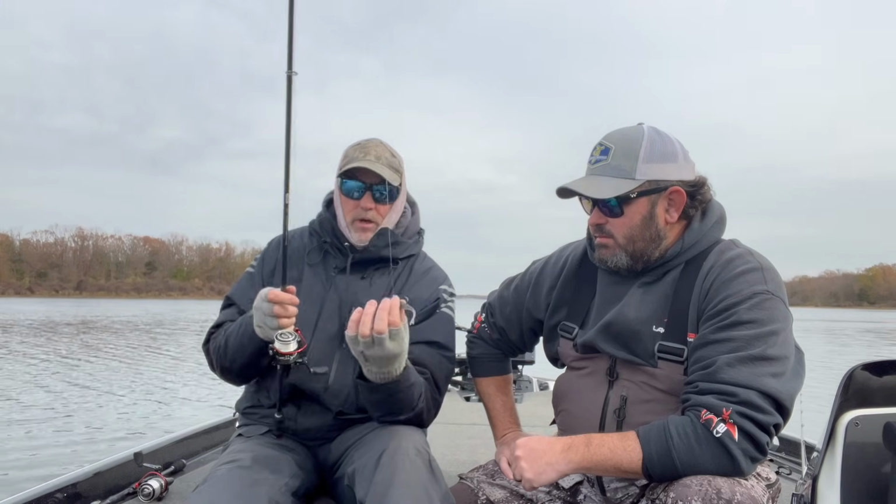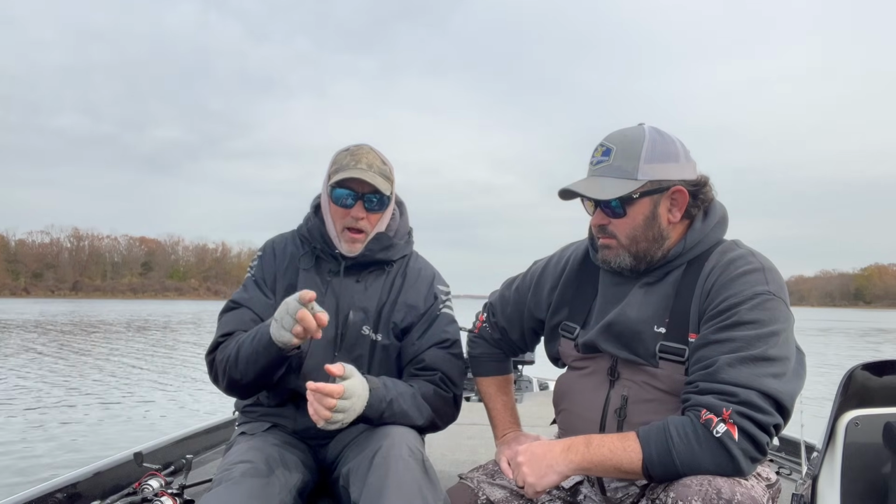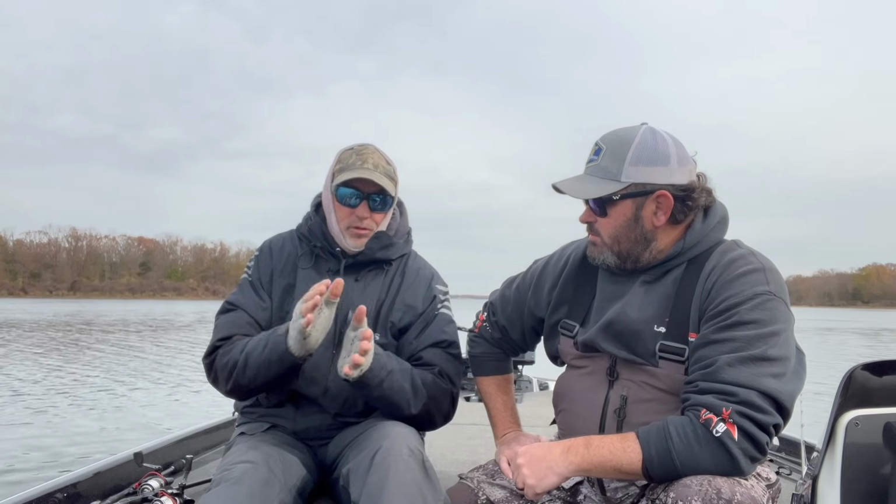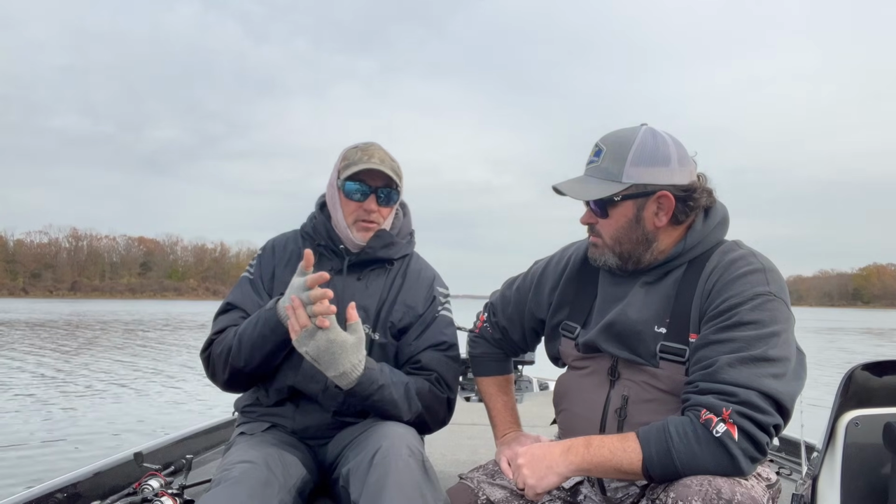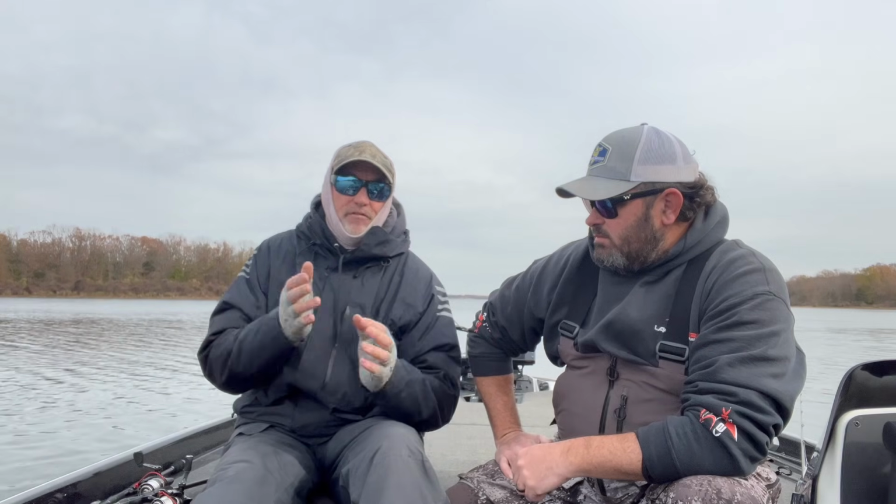So real quick too, by the way, with braid, I want to clear something up. Braid comes as round braid and flat braid. Usually the round braid is going to be more weave. So you're going to have, say, 9 strand in round. It's going to cast smoother, where maybe you have 5 strand, and they're both the same pound test. So remember, you do want more round braid.